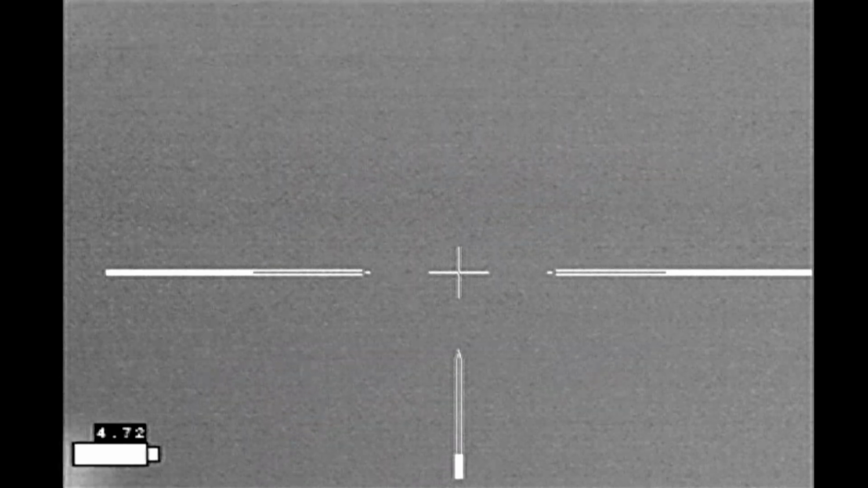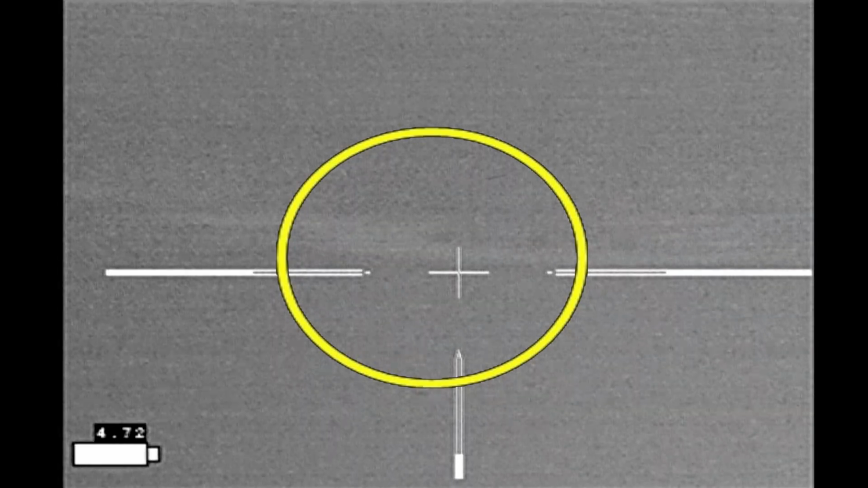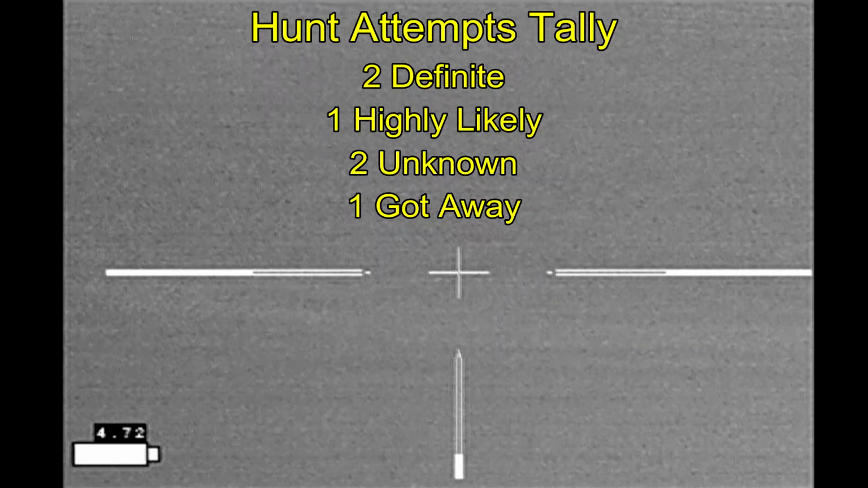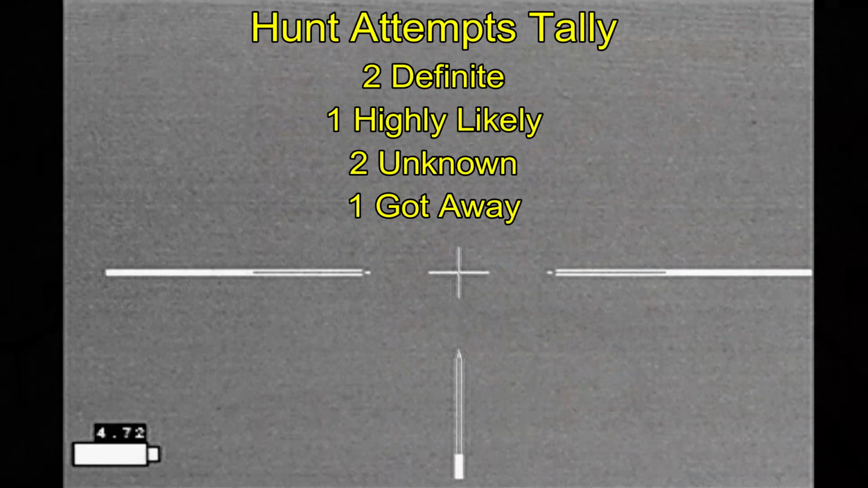Got a nice shadow in the water that's going to appear right here. That may be my beaver body just barely subsurfaced. I don't know for certain. So for the night, 2 definite, 1 highly likely for the last one, 2 unknown, and 1 that definitely got away.